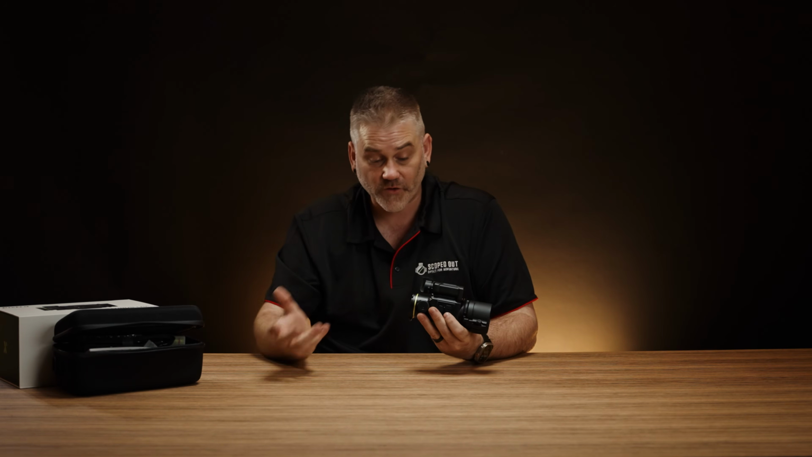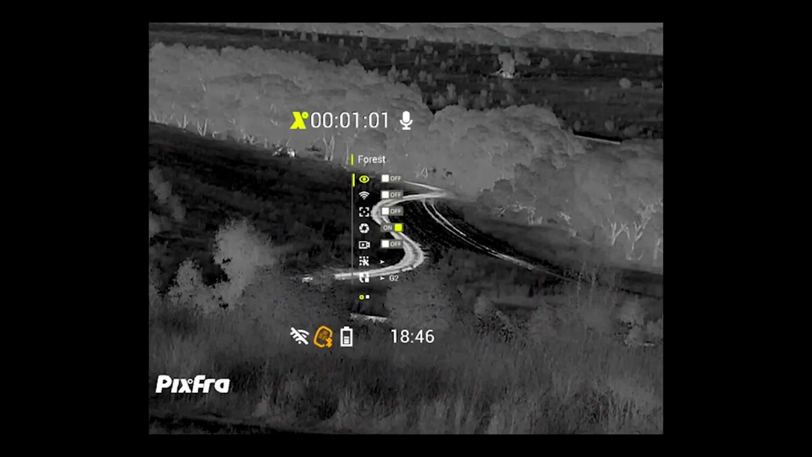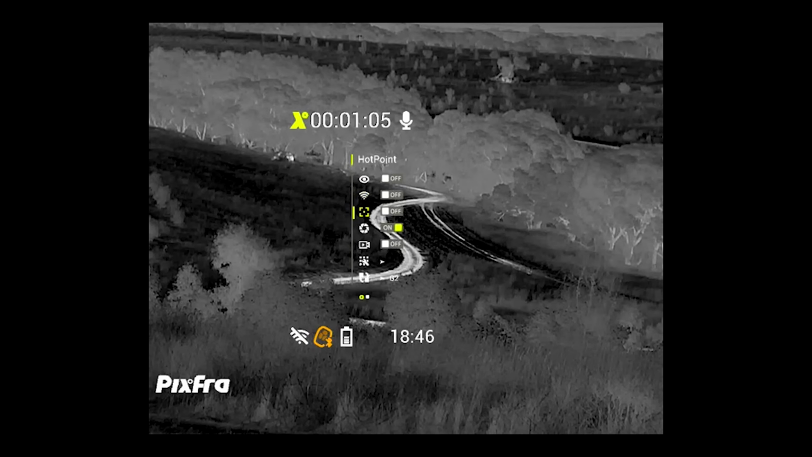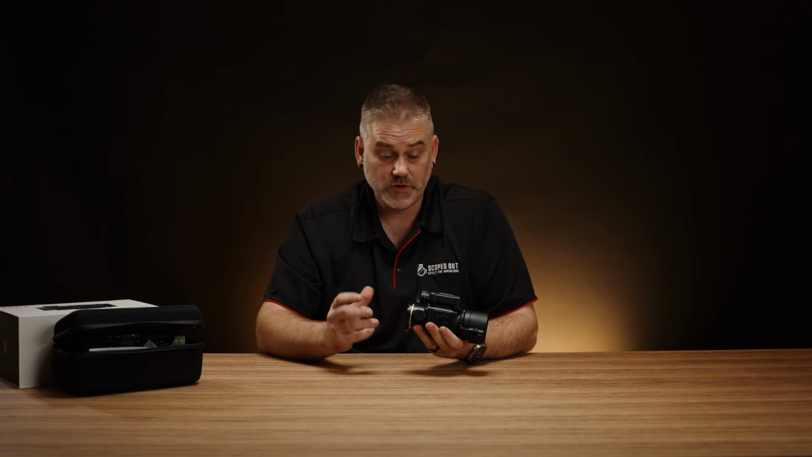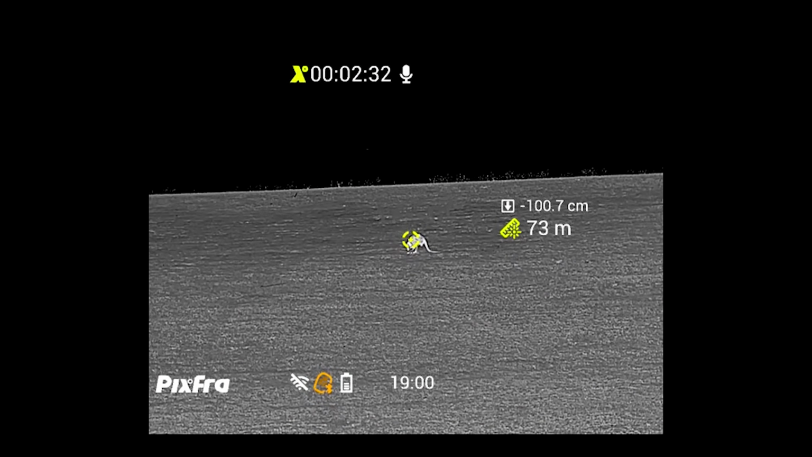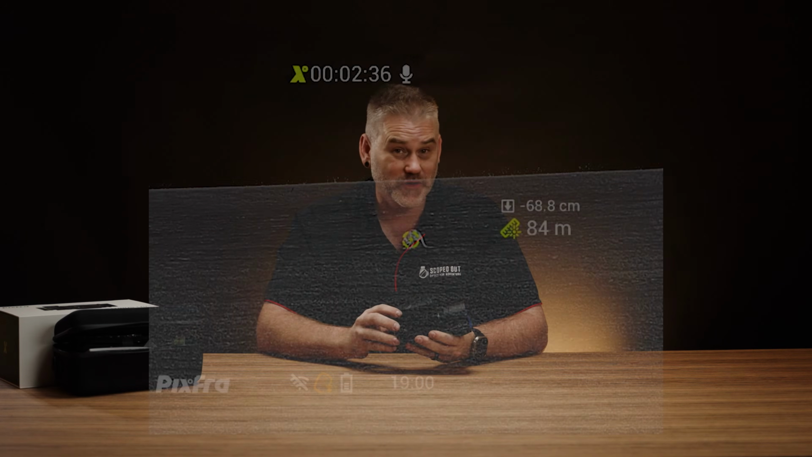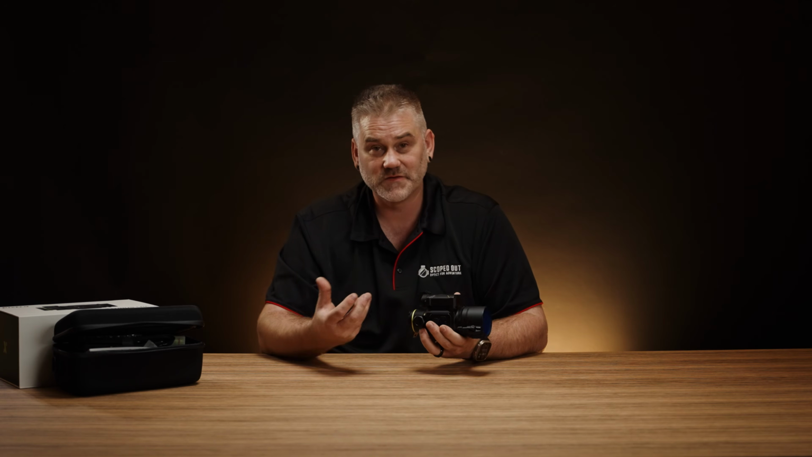This also has forest mode, which different companies call different things, which I guess changes the balance of the contrast and brings out the thermal at a degradation of the quality of everything else. This also has a smart ballistics feature, which allows you to put a bunch of information in about what your drop is, and it will show that information up when you use the laser rangefinder on a given distance. Now, because this doesn't have a reticle in it, you will be using the reticle from your scope, but it will tell you the holdover amounts or where you need to aim.